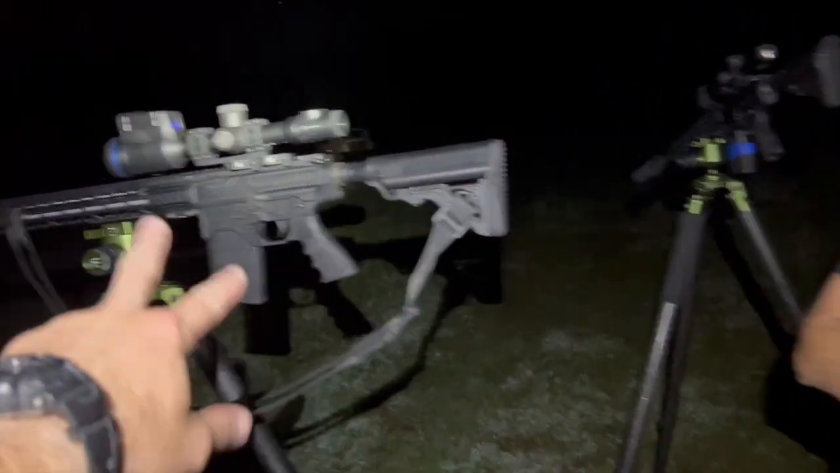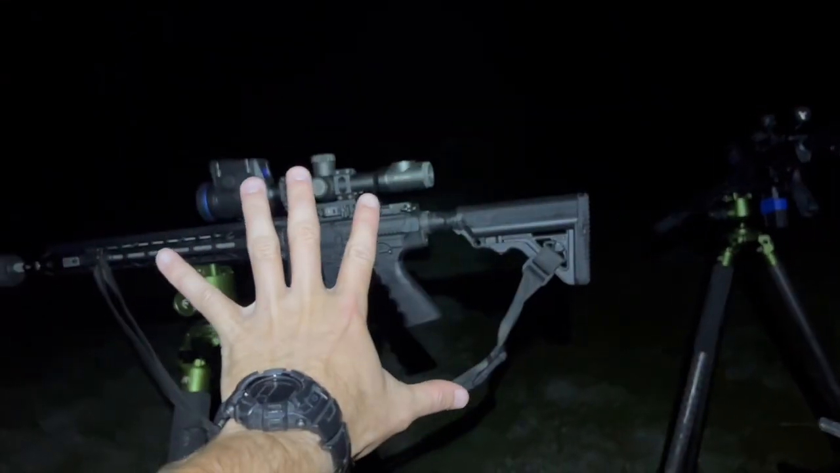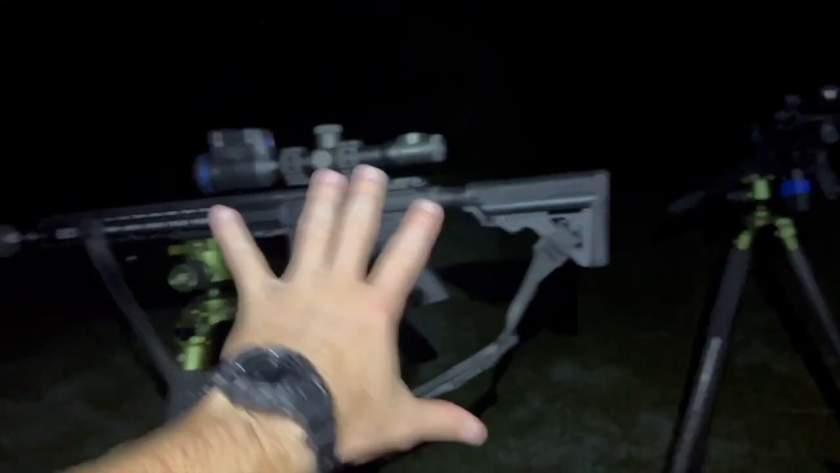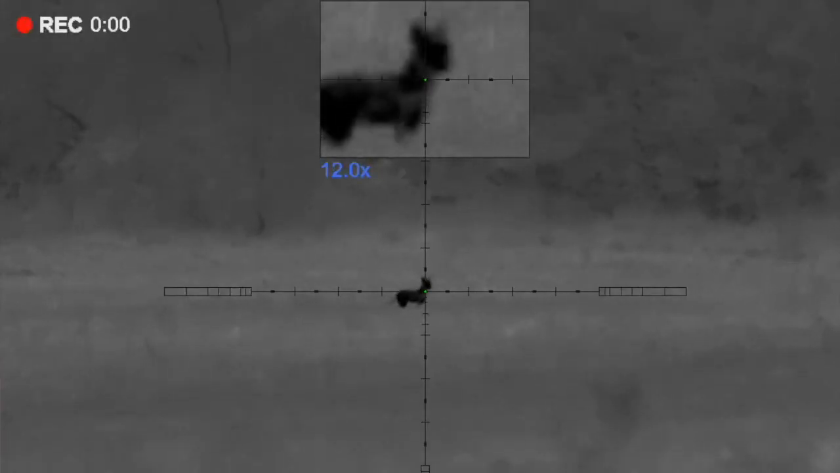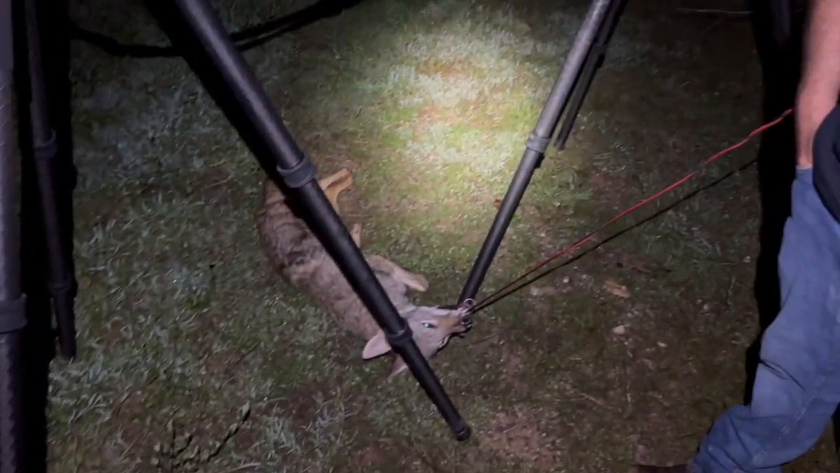You can see I've got the Rock River 243 and he's got the 6.5 Creedmoor set up. We were facing that way because that's where the bulk of the coyotes were howling. We had one that was howling off down here. You can see my path in the dew going down to where that dog was at. And this dog actually came from over here and was running across this bottom, and I got on her about right there, and that's where the old 243 laid claim to its second victim tonight.